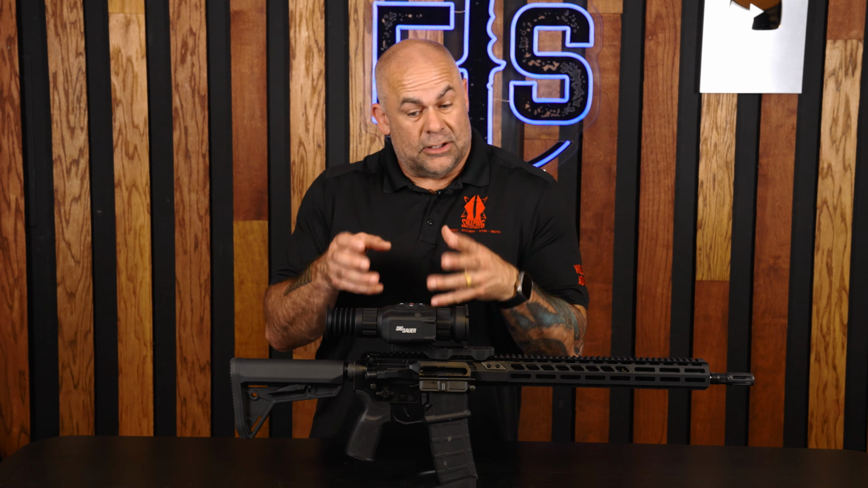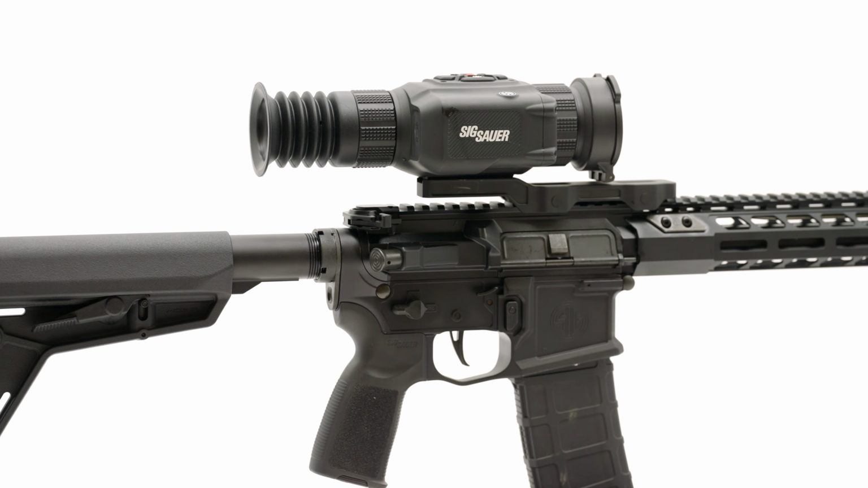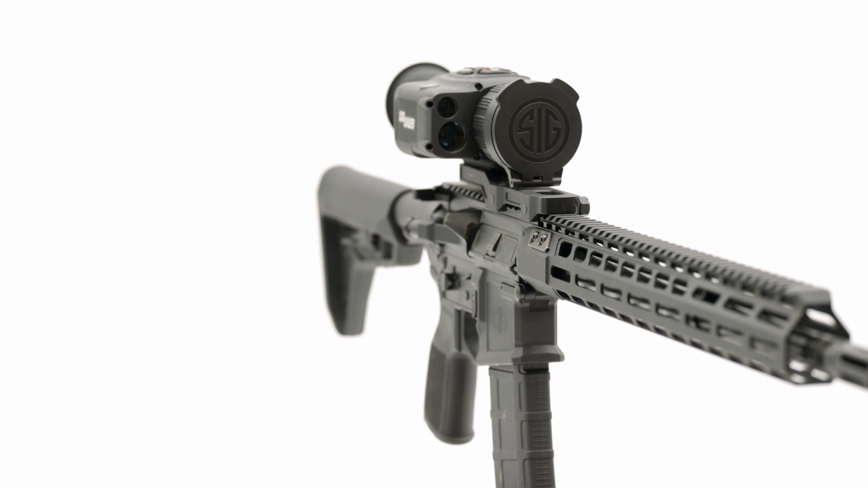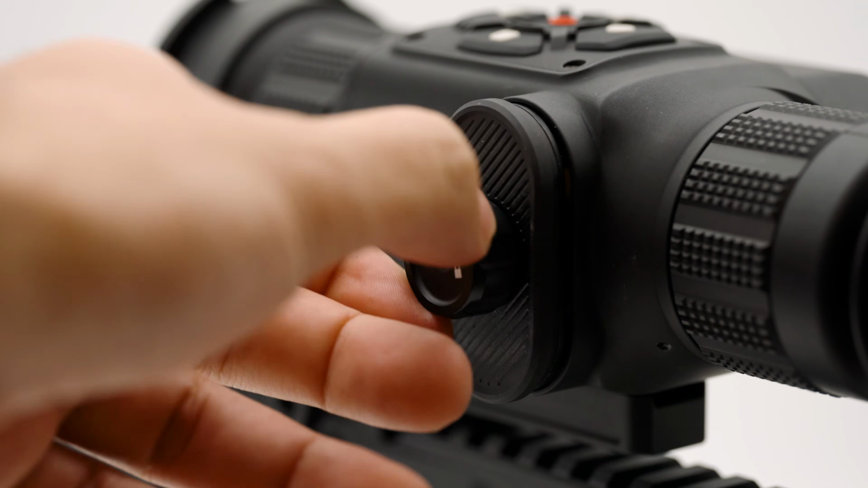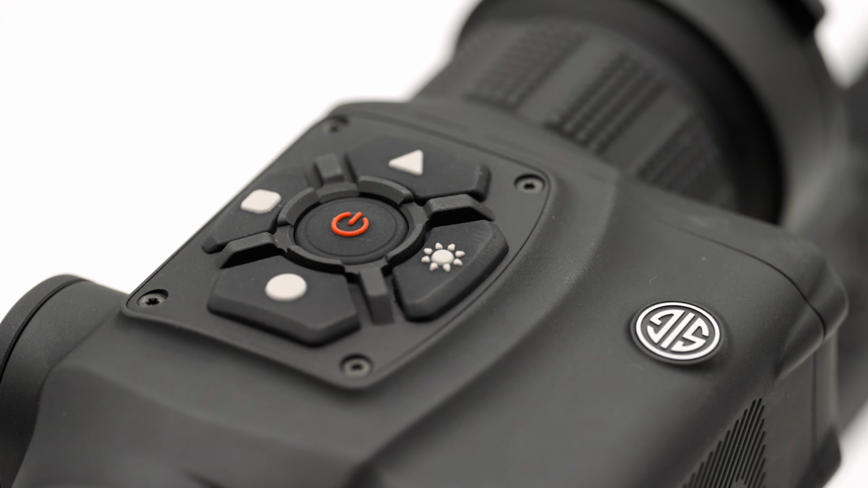The second is its ruggedized build. It's very ruggedized. It's not too big, not too beefy, but with all the features that you have on here, it's built very well. You can tell it's built well from everything from the eye cup to all the controls on it, to the battery cap, to the controls on the top. You can tell it's built very well, built very rugged.